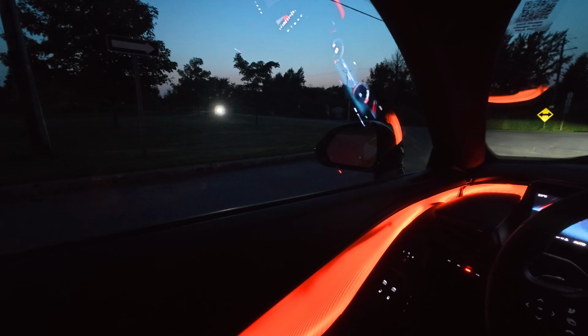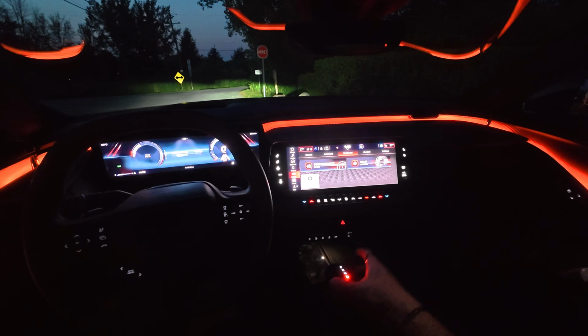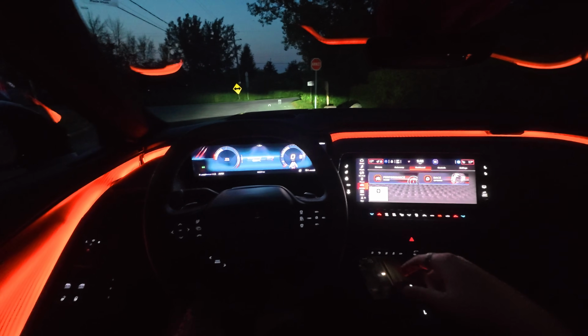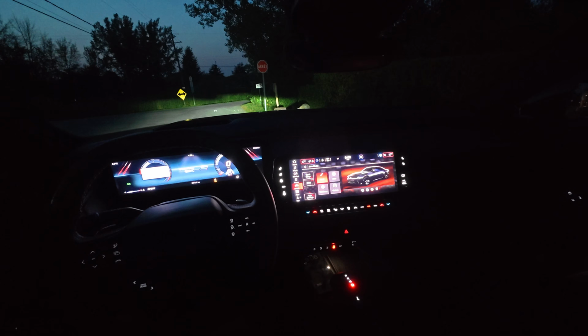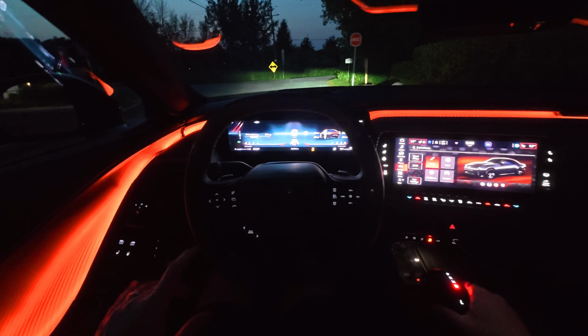So let's just see what that car is doing here. What is he doing, buddy? So let's get out on the road here because you've got to see this. You know what? Actually, let's put it in sport mode because why not? It does a little thing with the lighting, and then it goes right back to my ambient lighting setting, which is also really cool.